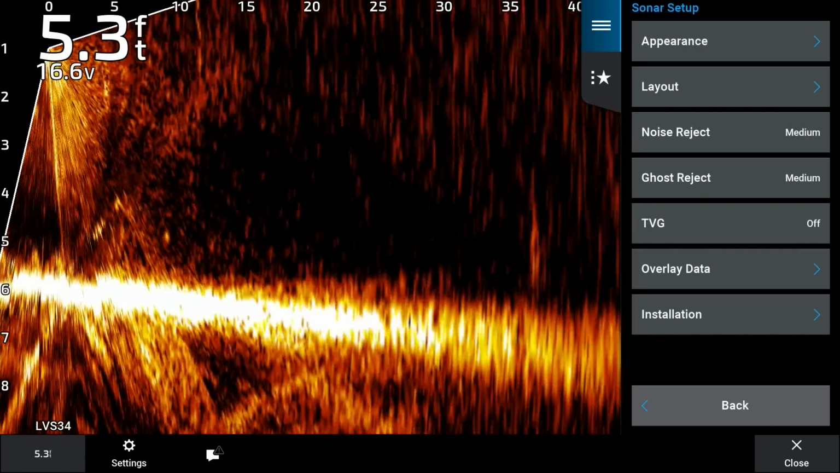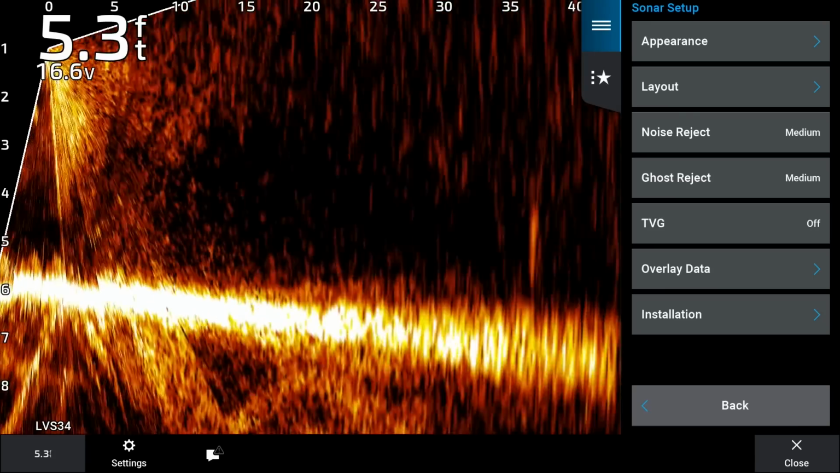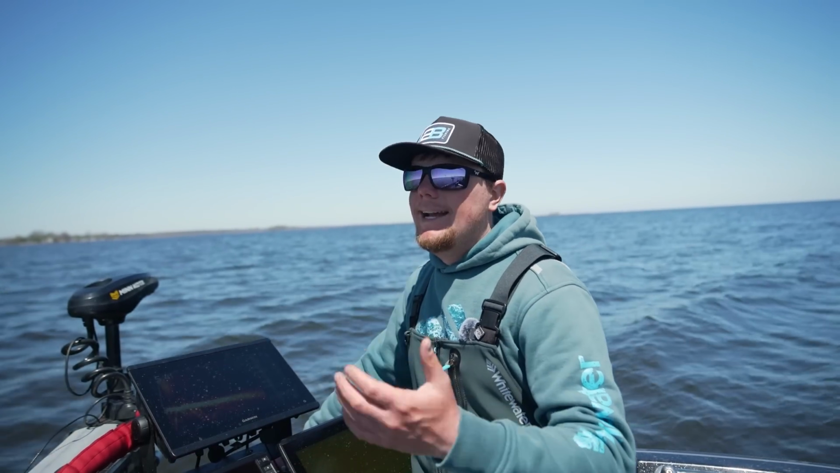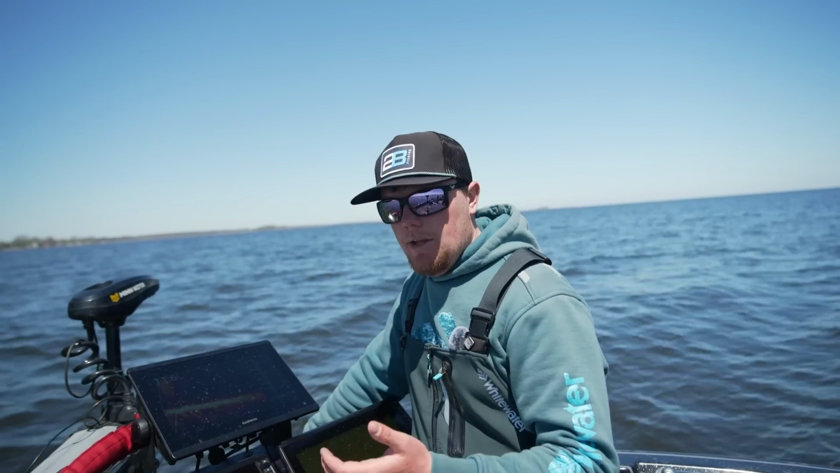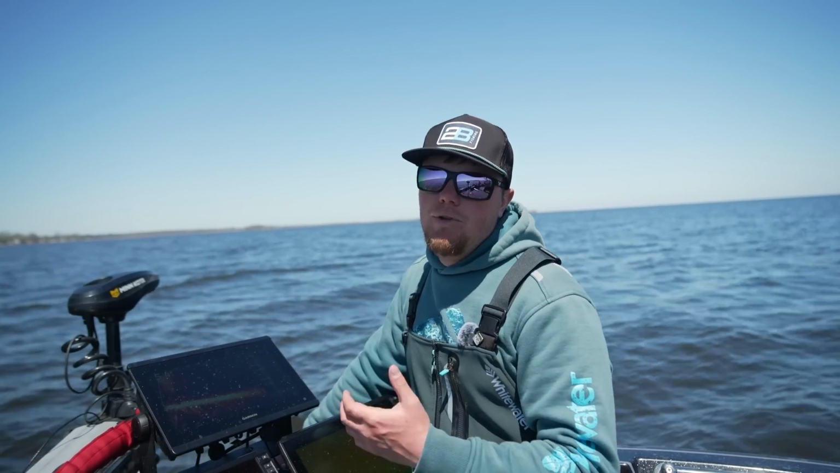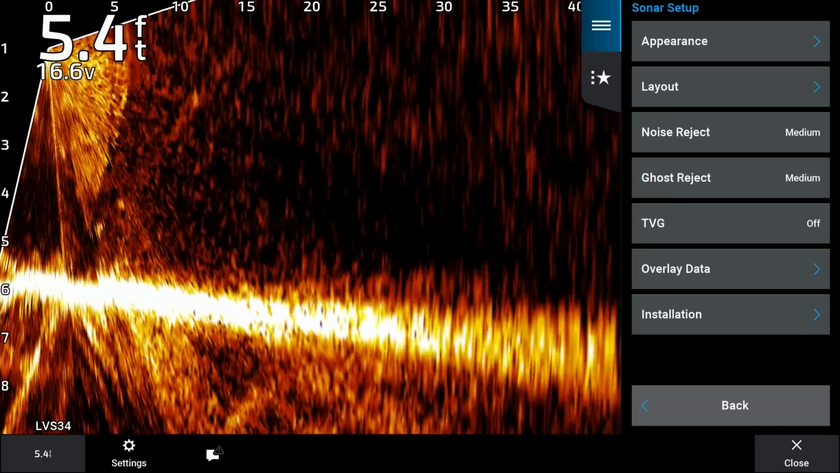Again, that's gonna be personal preference. If it doesn't bother you, I would definitely go on medium. If it does bother you, want a very crisp, clean screen, you can run that noise reject a little bit higher. I've also ran it down lower. Again, it's really gonna depend on what type of bottom that you're fishing. If you're fishing a real hard bottom, you're gonna get a little bit more interference back to the transducer. If you're fishing mud, sand, you're not gonna get as much. You might be able to run that noise reject even a little bit lower. But again, that's just something that you wanna play with.